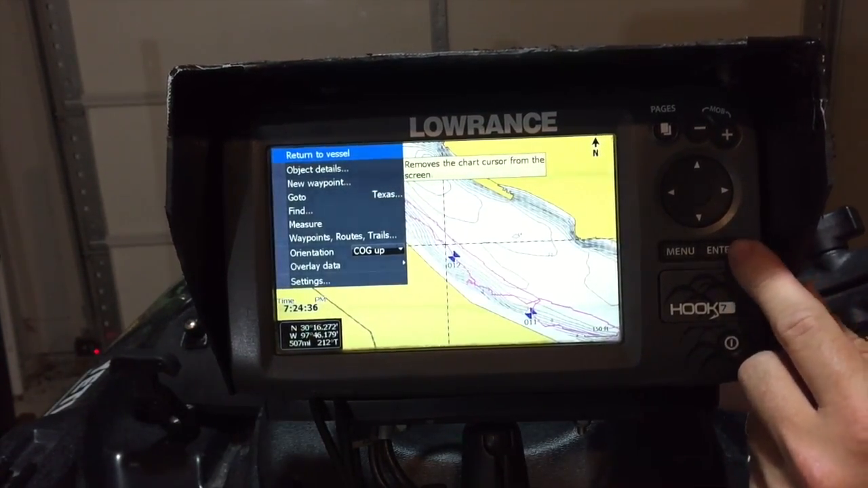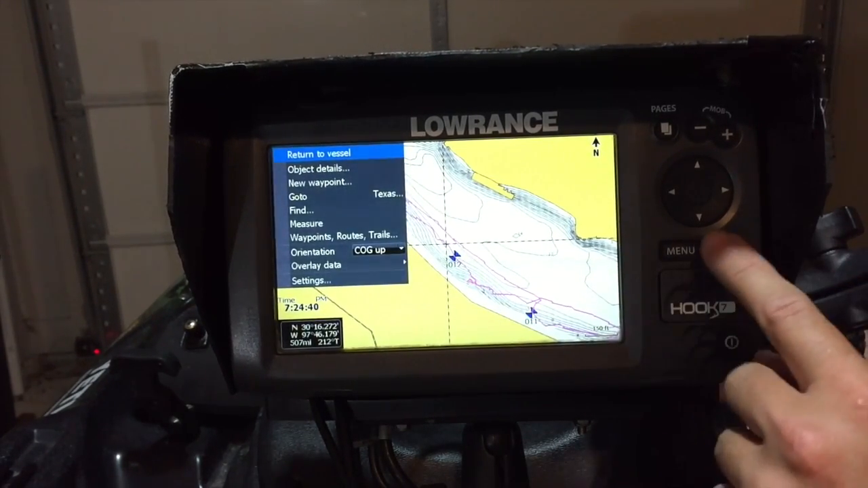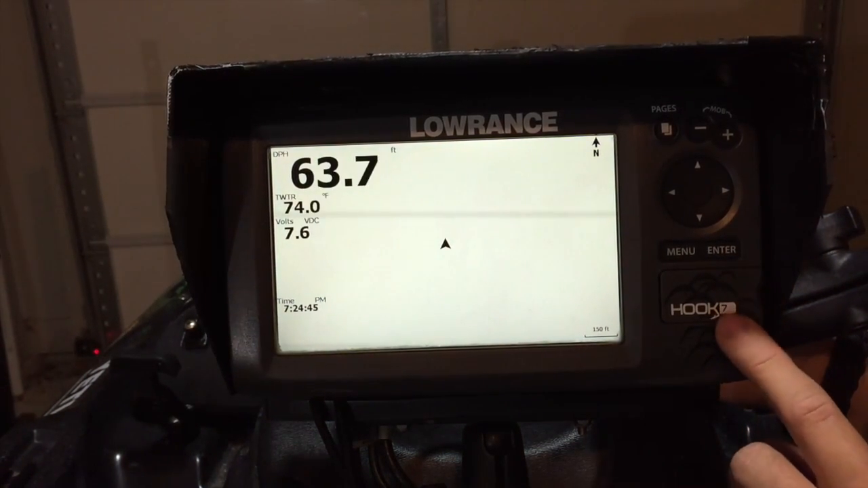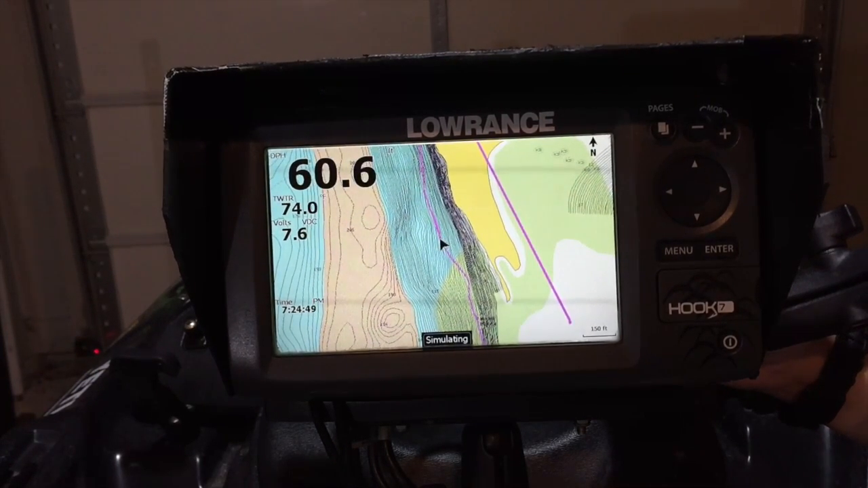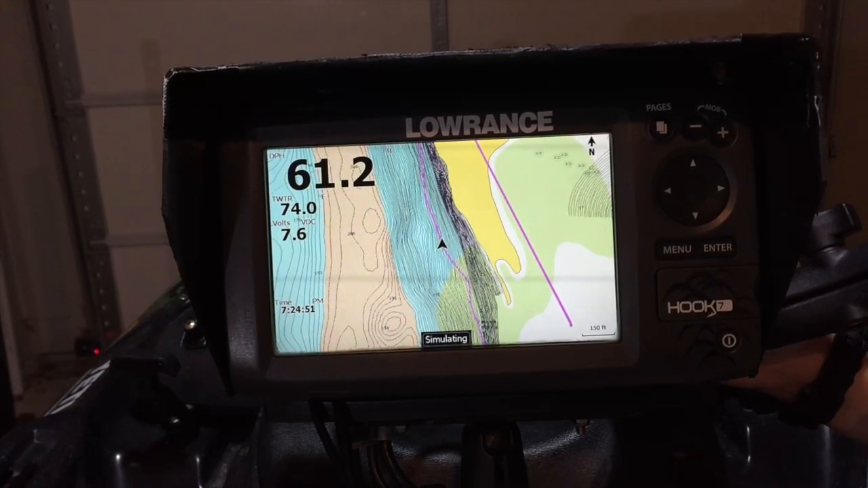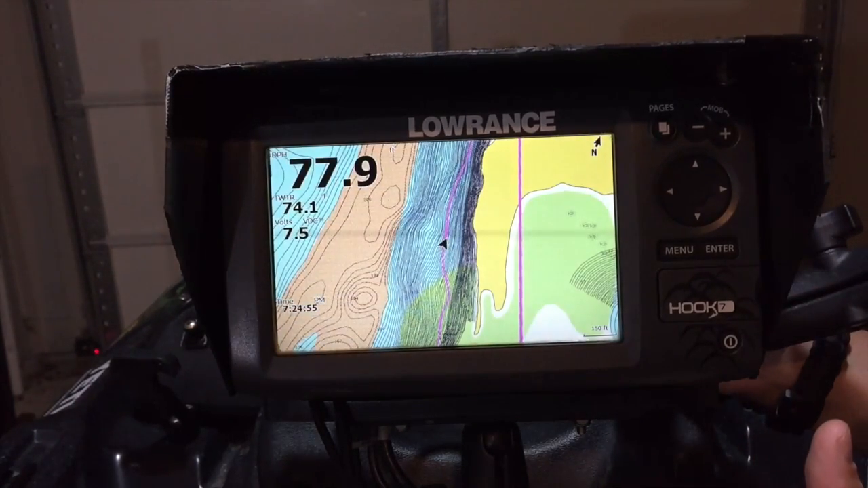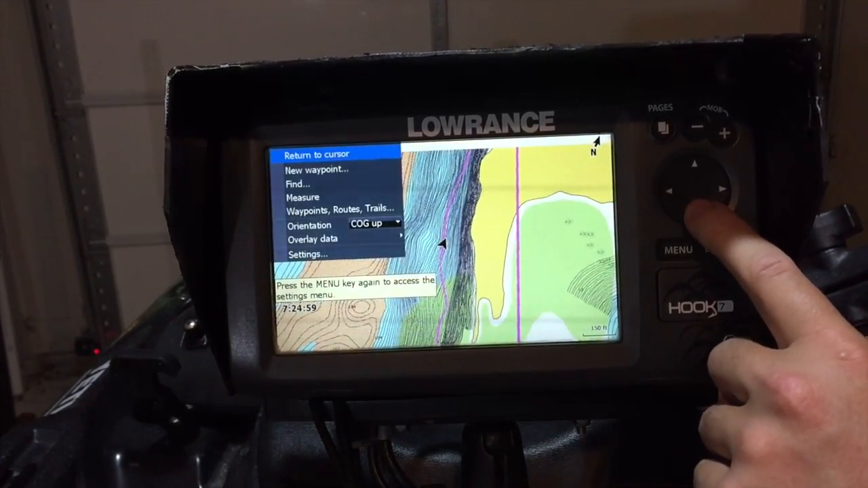So maybe I was trying to find that perfect waypoint by scrolling around. When I'm done scrolling around, I can hit the return to vessel and hit enter, and it'll automatically take me back to where my boat is. Maybe I'm under power with the big motor and I'm running, or maybe I was on trolling motor and I was just kind of searching around a little bit. This gives me the function to go right back to where I was. If I hit menu again, we take a look at the next one.